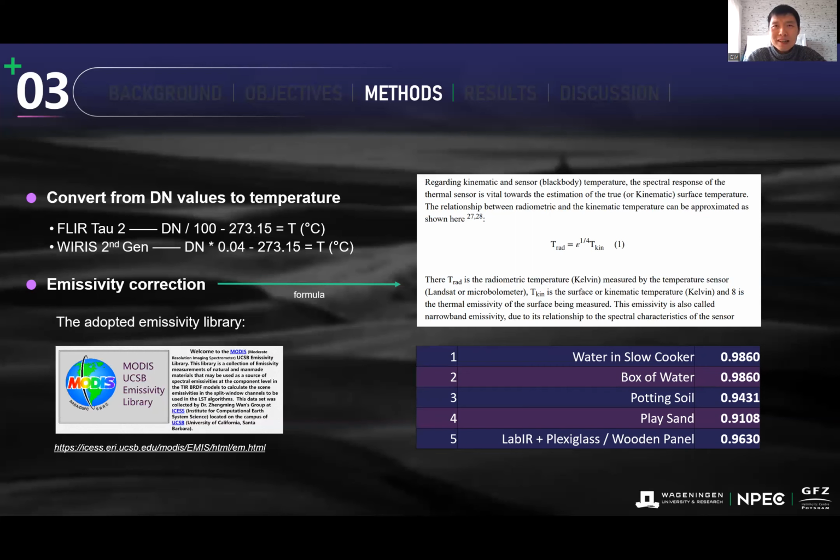And since for thermal sensing, emissivity is quite an important part for quantitative research, before actually using the temperature values, we also did emissivity correction according to some emissivity library, which is freely available from the internet.